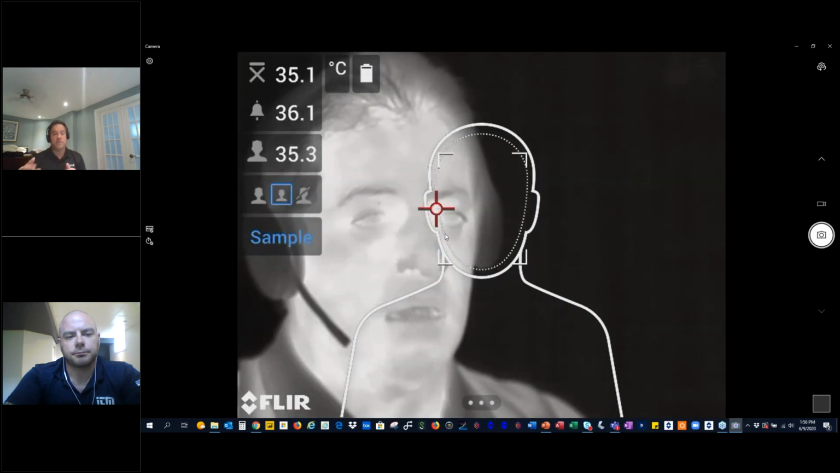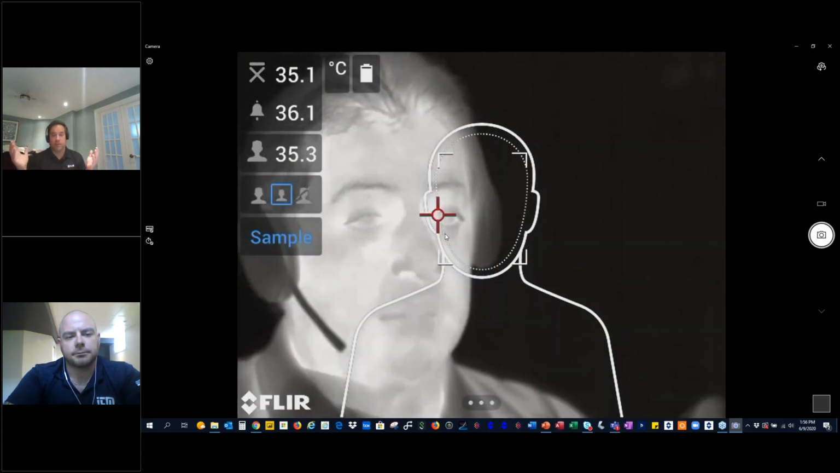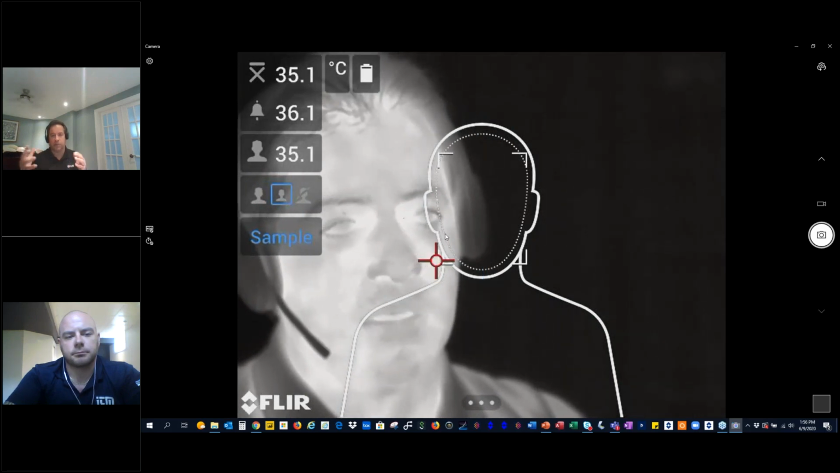And on the averaging, if there's a temperature change, every time you turn on the camera, or if it has been on for a while, it will ask you to please update and give us 10 averages. We suggest 3. I've done it with myself, with 1 person. If the person's healthy, it's a good way to create a baseline.